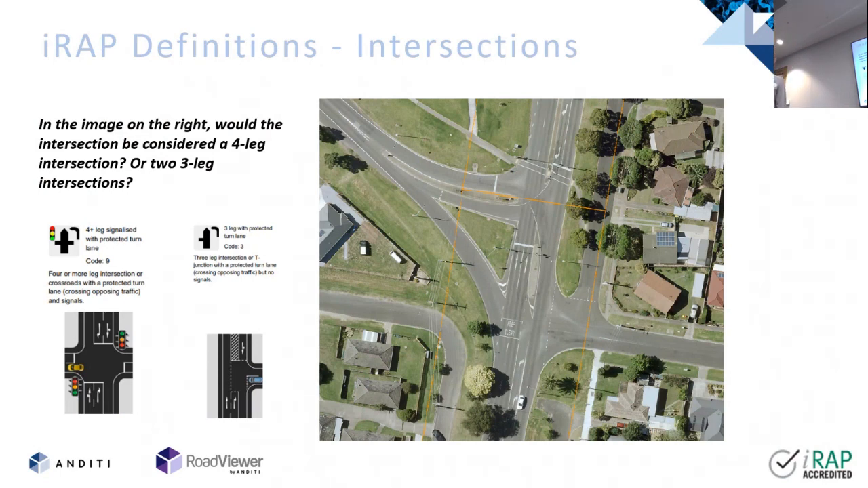Things like, what is an intersection? So this is a really interesting challenge from an iRAP point of view. Depending on who you talk to in that space, they would either code that as 2 3-leg intersections or as 1 4-leg. And 1 4-leg, if this is close enough in the view of the person looking at it, then the interference on the car, along the road, etc., is the equivalent of a 4-leg intersection. I'll call it 4-leg. But again, from a remote sensing point of view, from the automated analysis point of view, we need to be able to work out what works and what doesn't in that space.